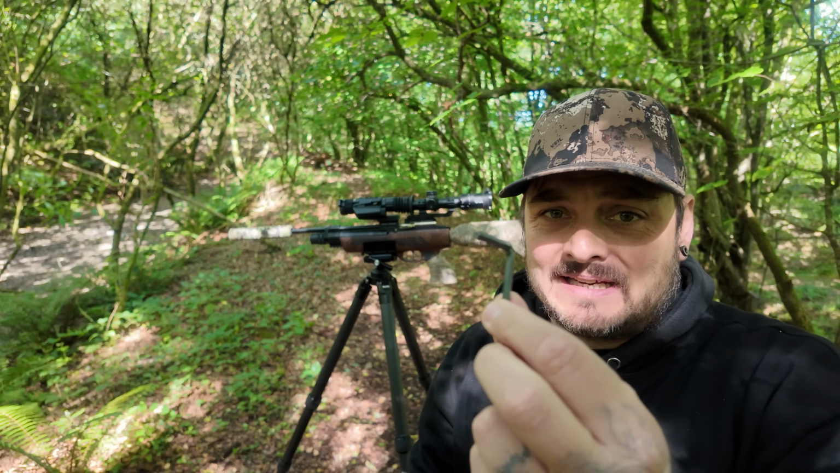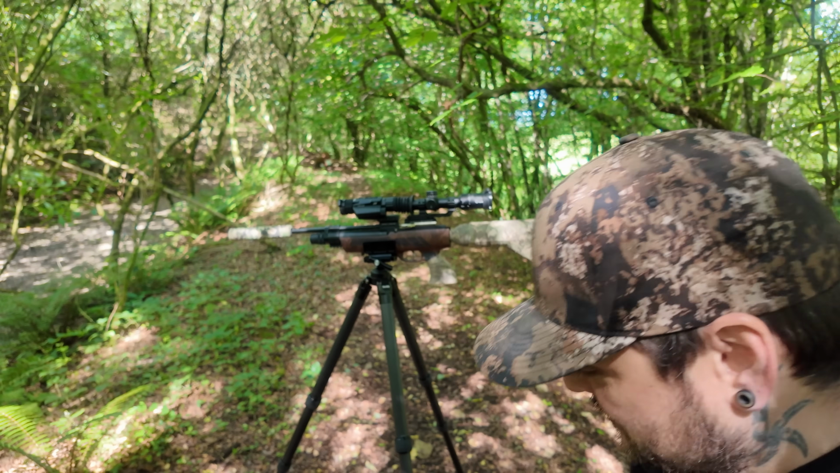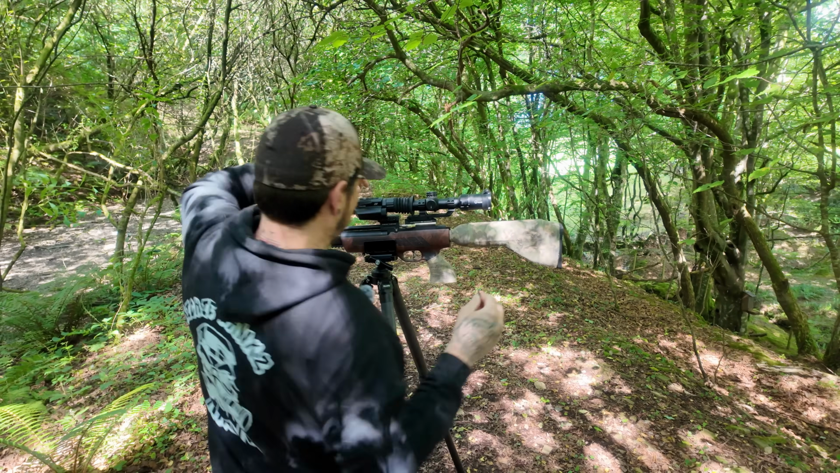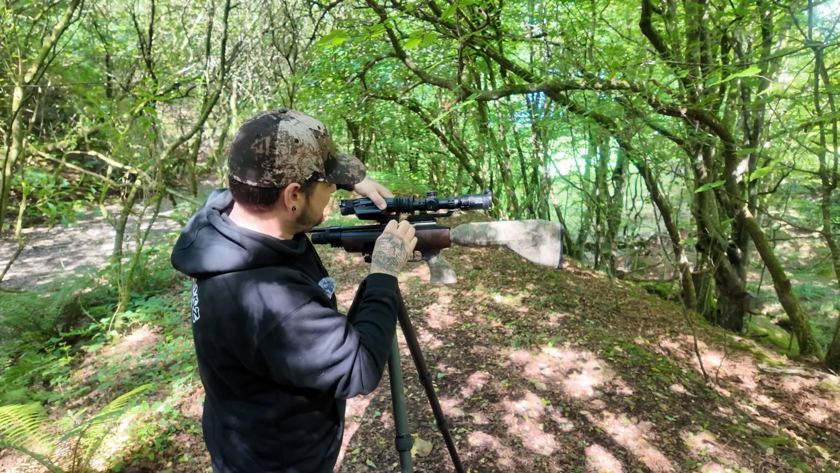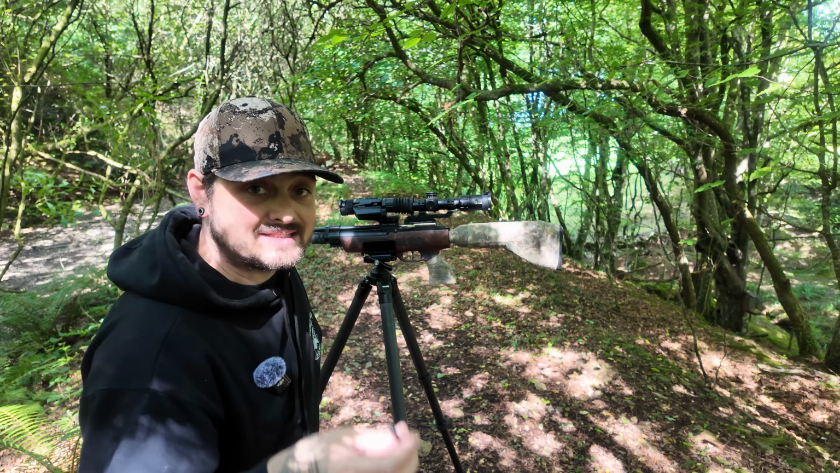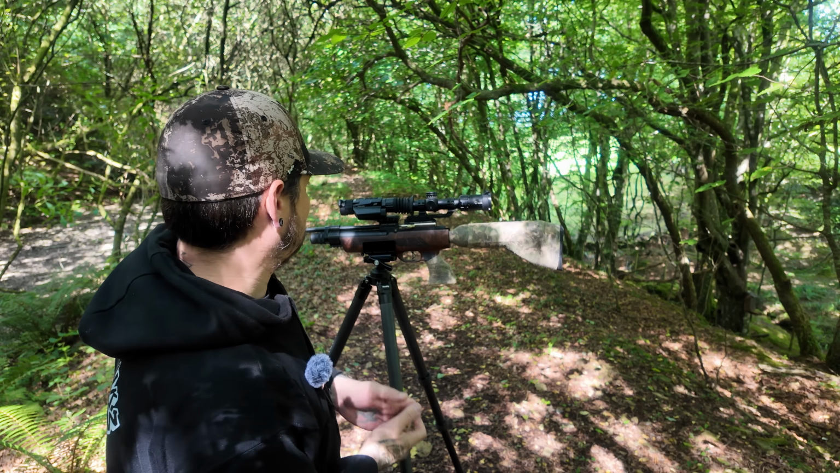But most people carry Allen keys with them. Not everybody carries the star ones, right? So already, as a clip-on, I've got to remember to bring this one. Slightly annoying, but no big deal, right? Just a minor inconvenience. Not everybody's carrying the star bits with them. Aside from the star bits, the clamp is actually really good. I really do like the mount, so I'm just going to give it a bit of credit there.